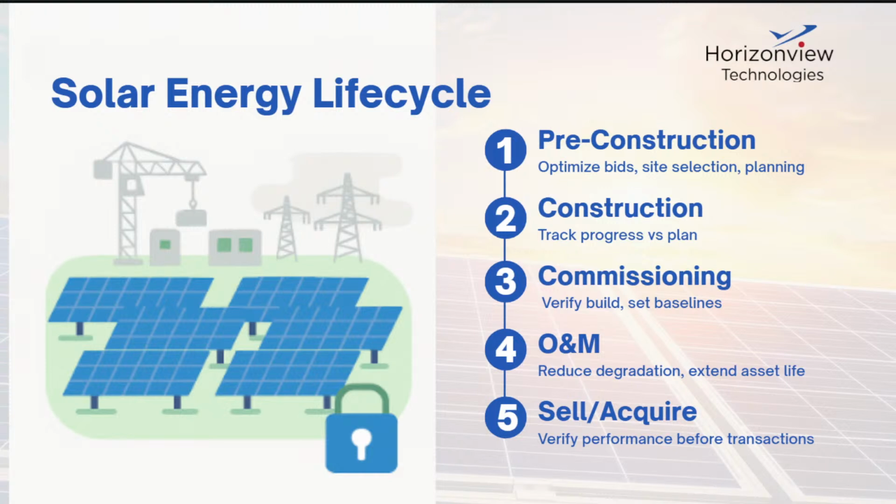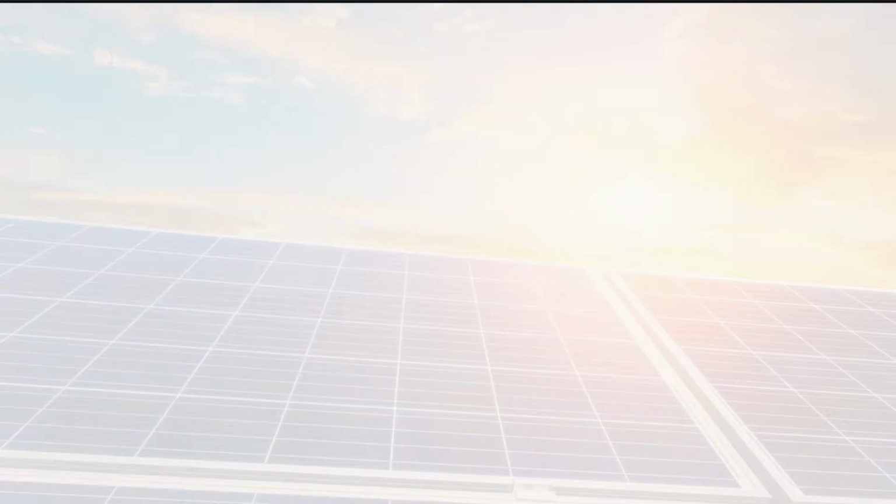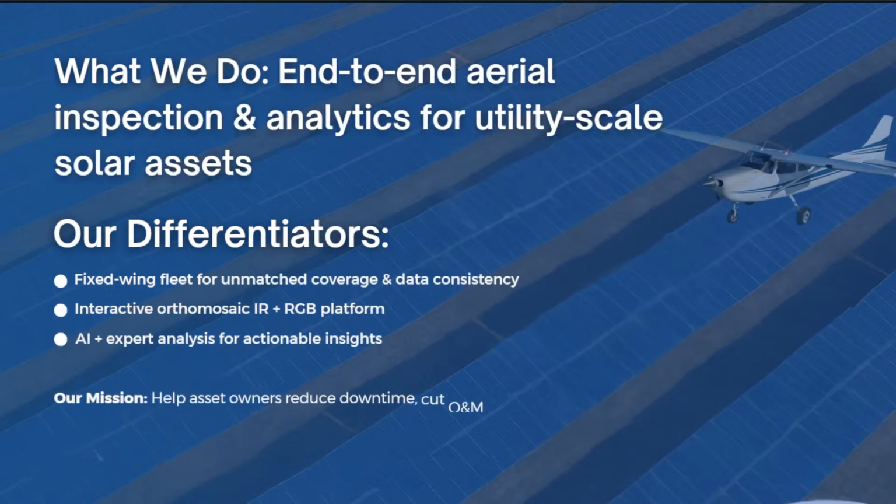To specify a little bit more, what we do is we fly fixed-wing manned aircraft equipped with high-resolution digital and thermal cameras that gather detailed image data. Then our machine learning tools can utilize this data to perform an analysis on the status of the solar array. On top of that, we use precision GPS to geotag these images in order to provide an accurate and up-to-date survey of these solar sites. So the in-depth data that we collect allows us to see what's an affected panel versus a fully functioning one based off of thermal readouts.